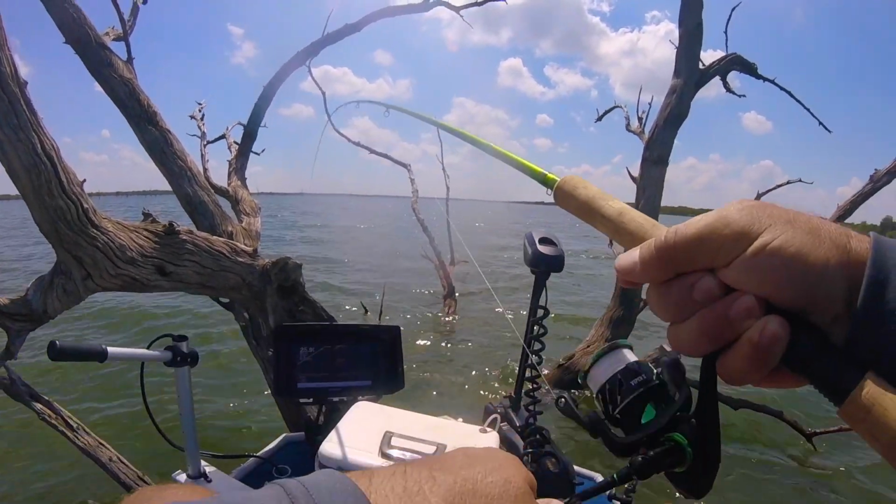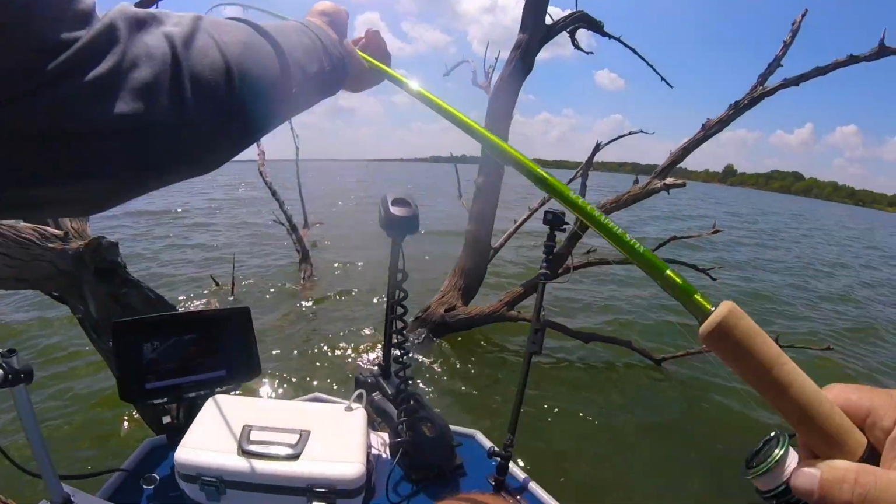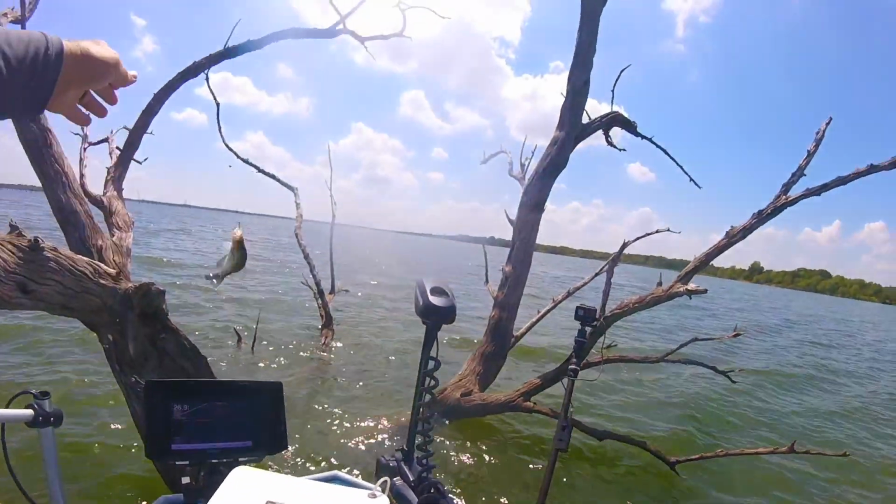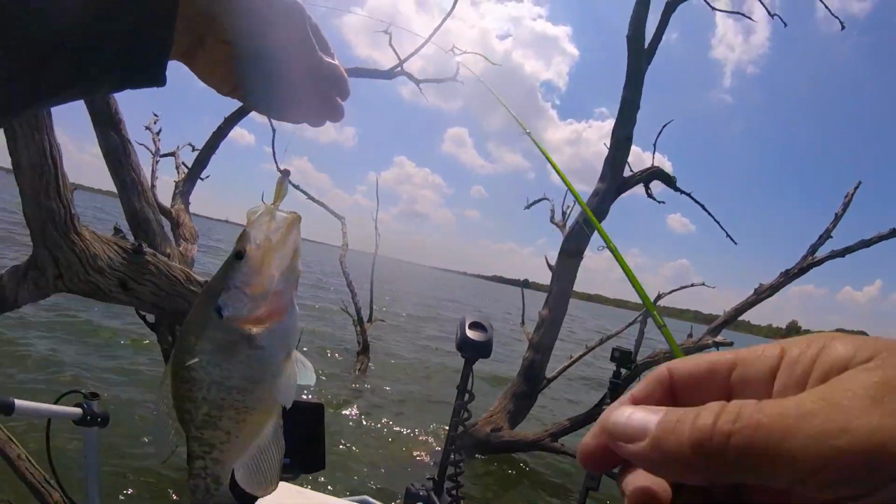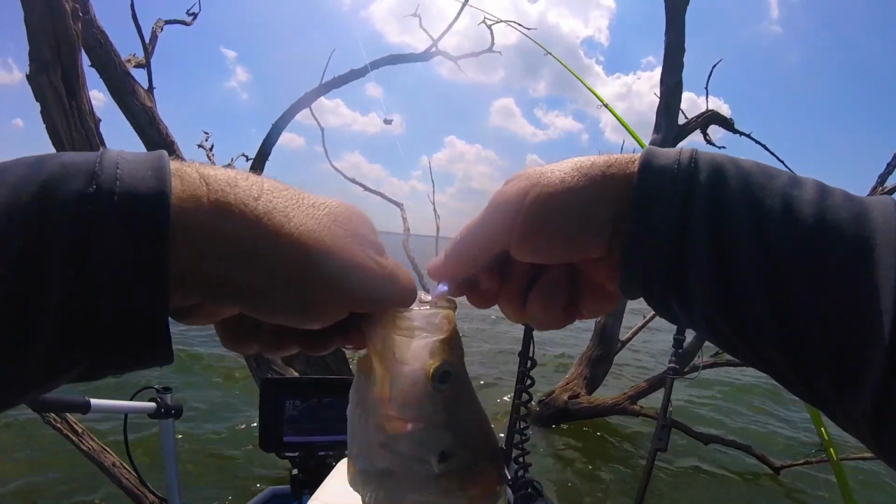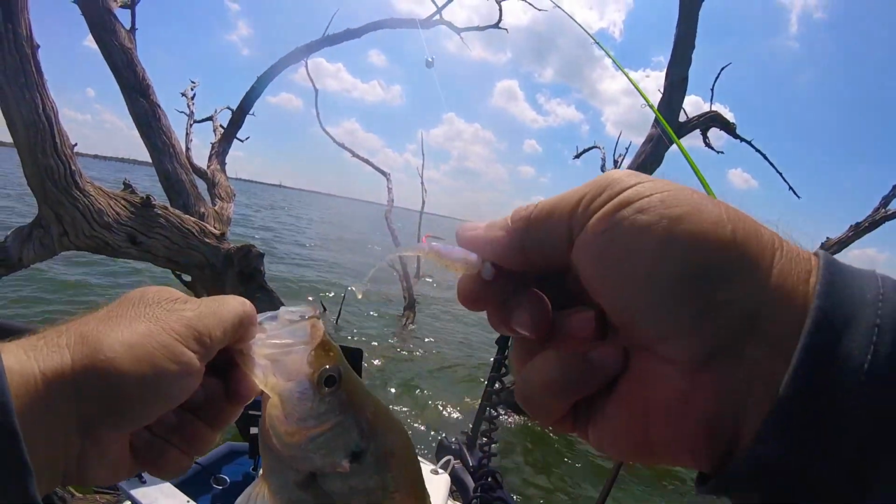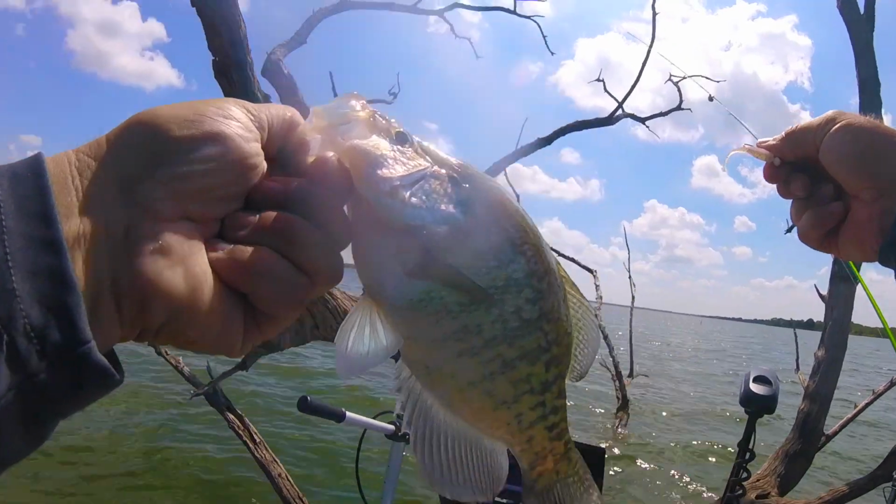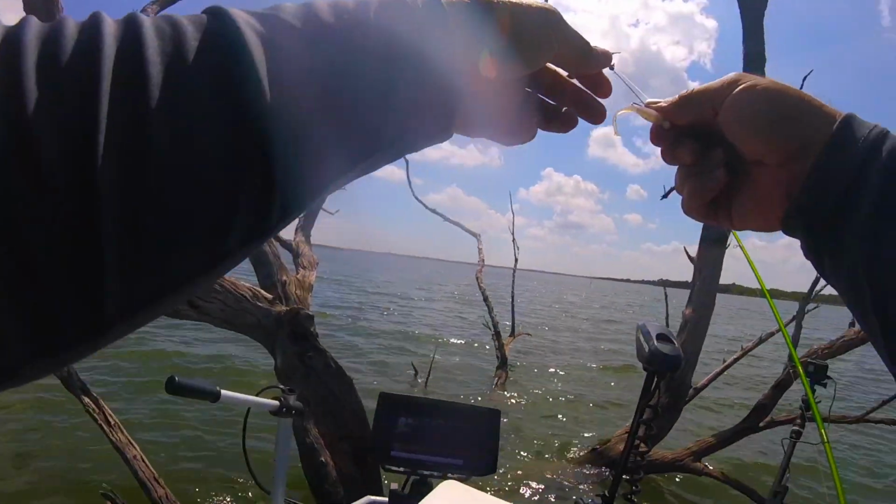One on the jig, guys. Got one on the baby shad swimmer. Oh, and he's a hammer. Oh yeah, that's a hammer right there, guys. That's a dog. On the baby shad swimmer. Nice. All right, open that. There we go.